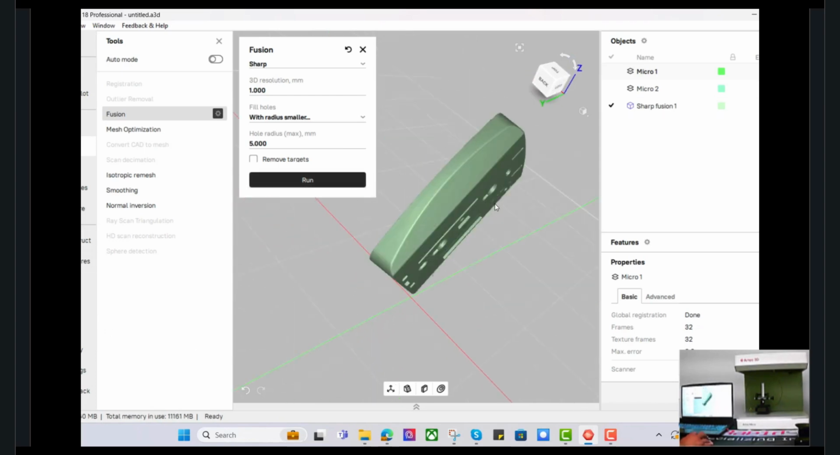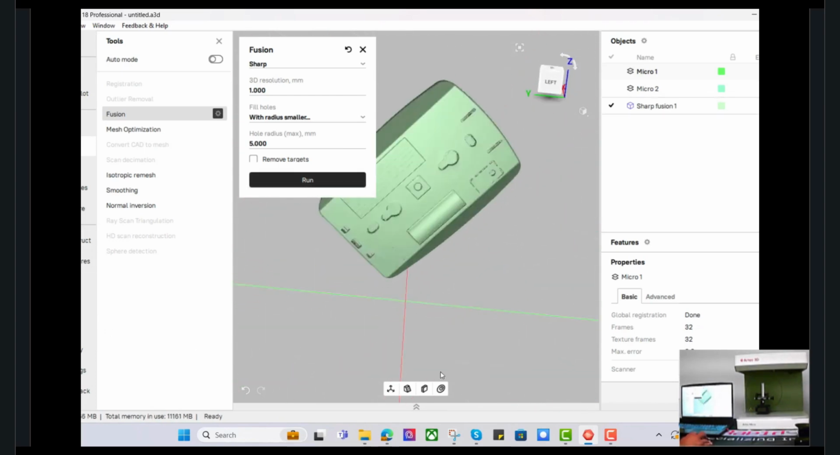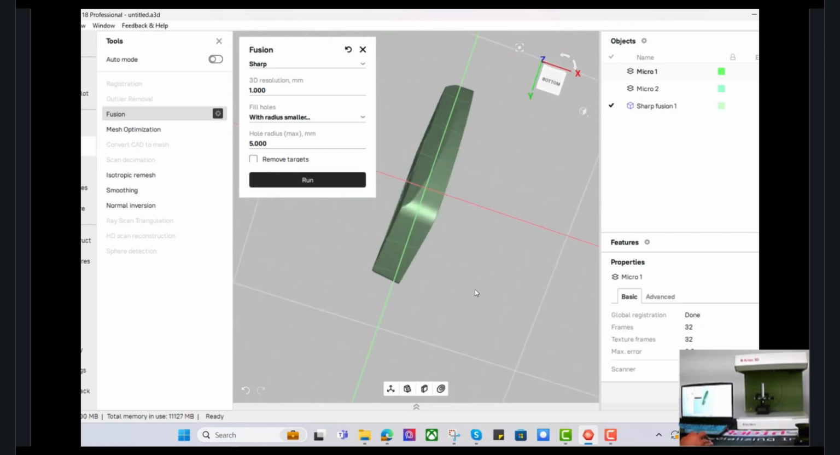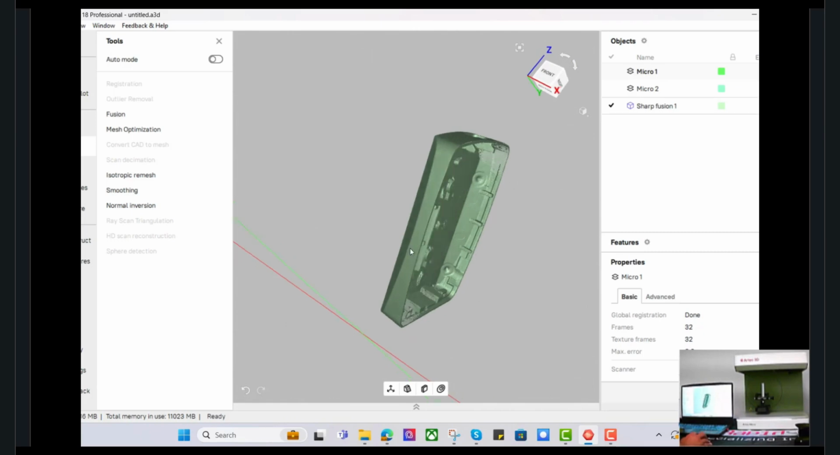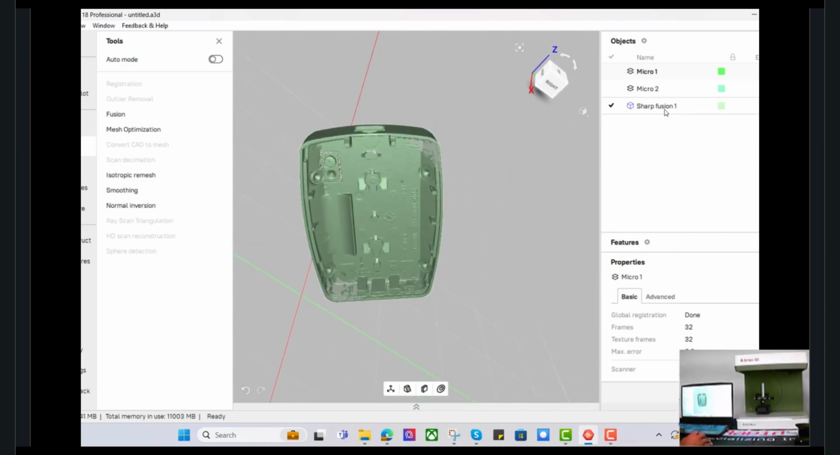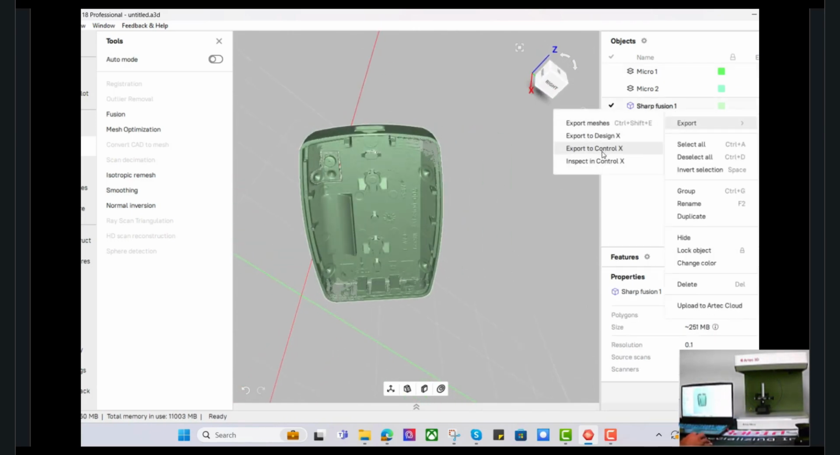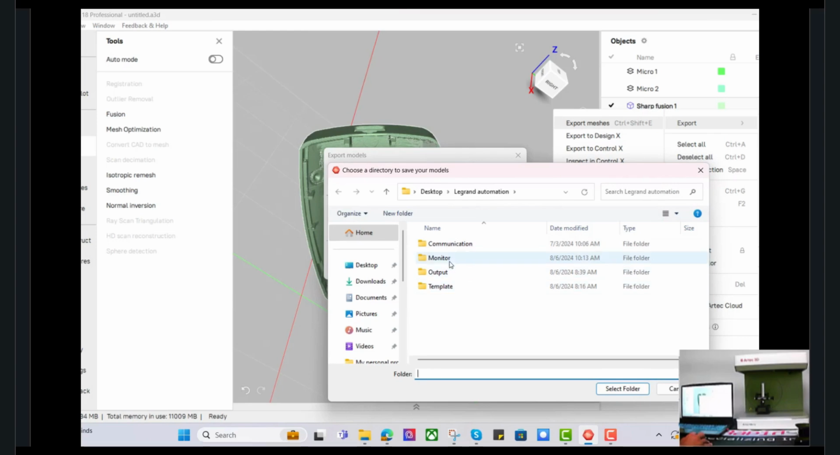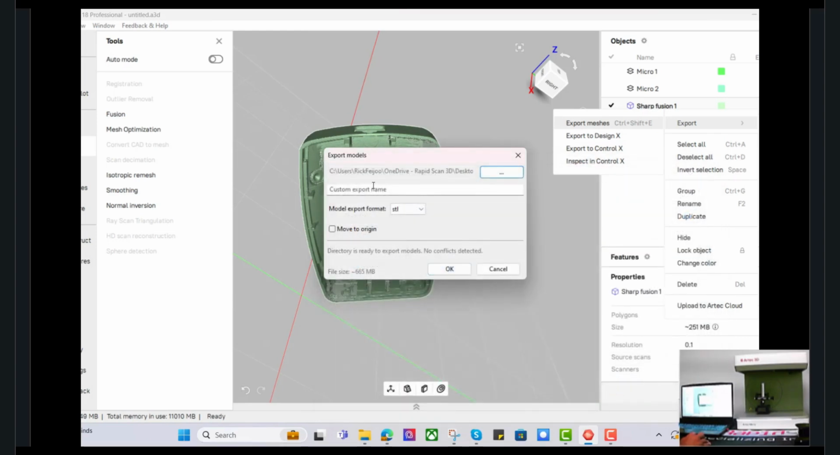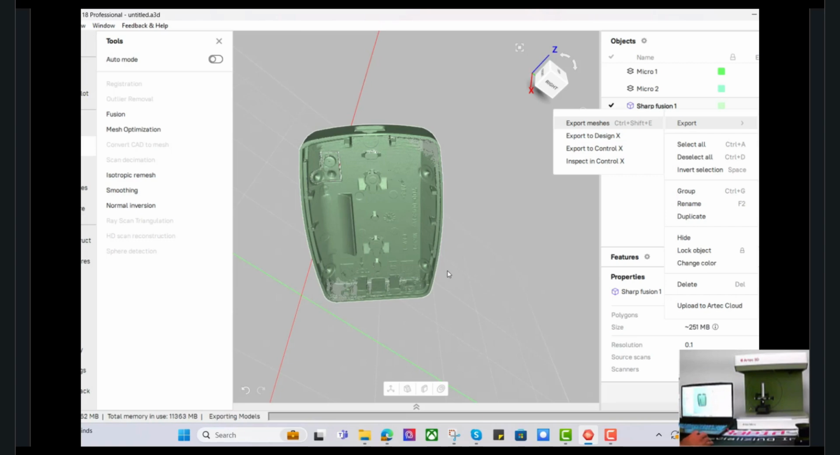Excellent. And there is our mesh. Again, a very good detailed, high accuracy mesh of the part. Once we're done and we're happy, we feel we have all the data, we can now export this directly into Control X. And that's really the basics of scanning and processing the data. Like I mentioned, most of this, if not all of it, will be able to be automated in the newer version of Artec Studio 19, which is coming out in a few months.